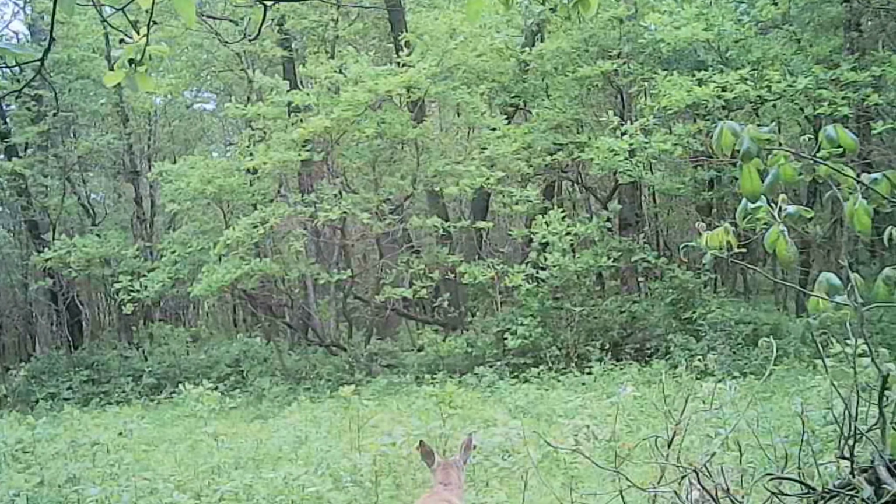Here's one coming out close to where the trail's supposed to be, right there. Now this is where the little buck was jumping up and getting this branch last year. Now the only one on the branch is a squirrel. He likes it because he can go from that branch down to that vine. And now he's on the ground.